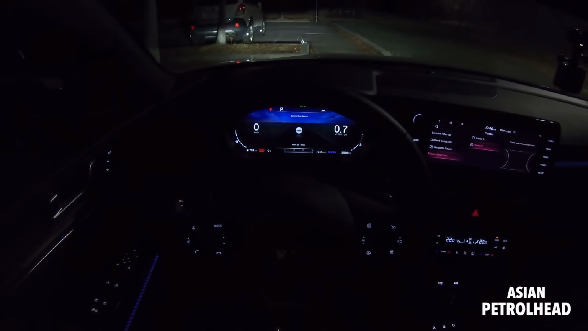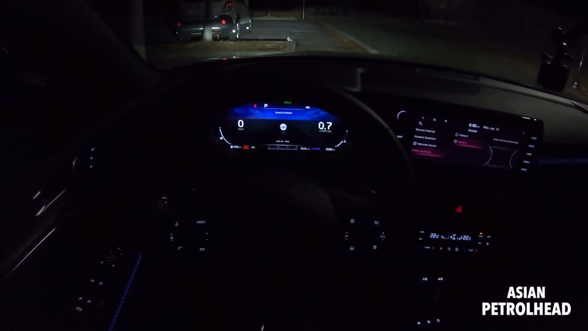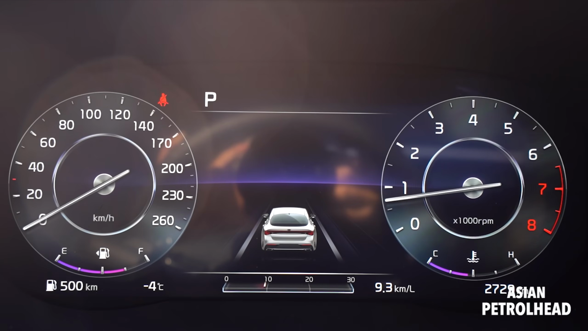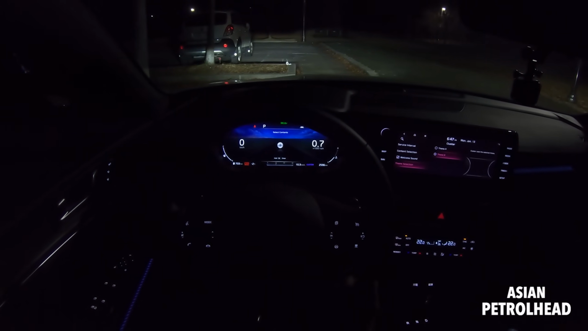Like if it's snowing, raining, it will change according to that. Because it's nighttime, it's showing a kind of darkish theme. If it's a sunny day, it will actually be a bright sunny day. Okay, so that's about the gauge cluster.